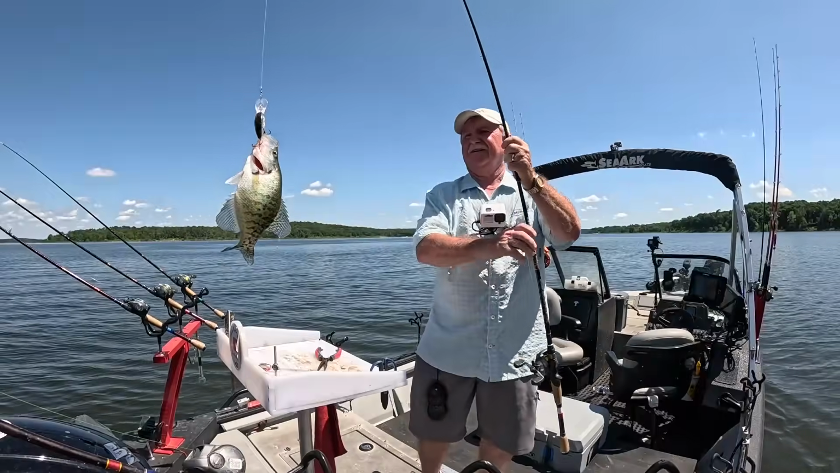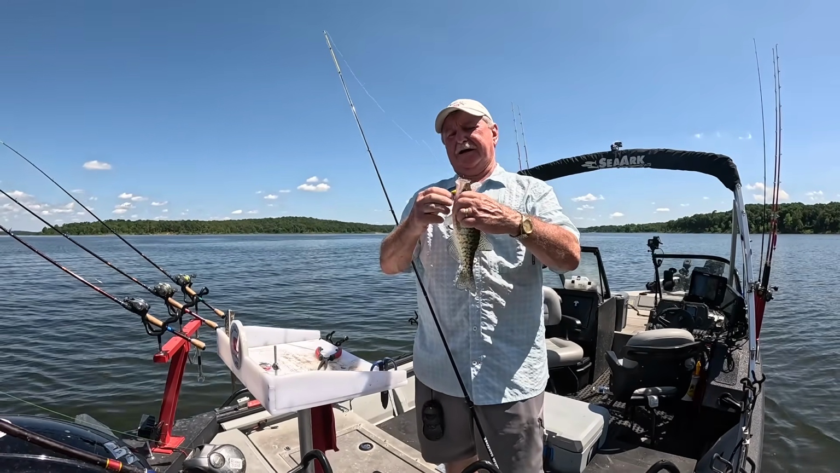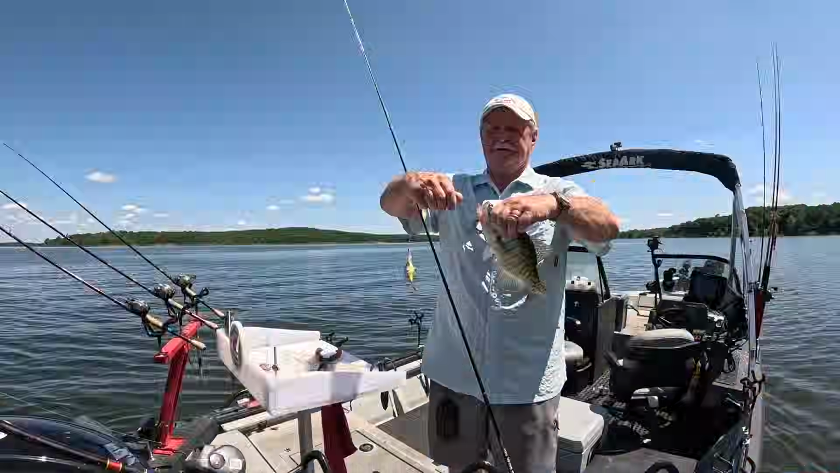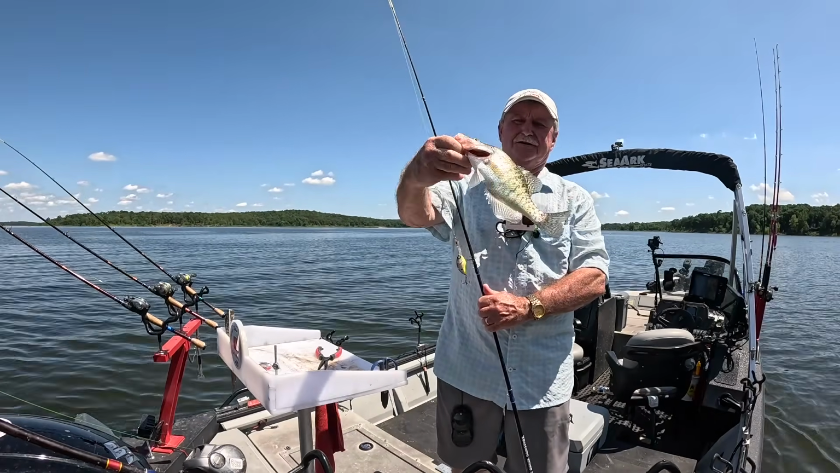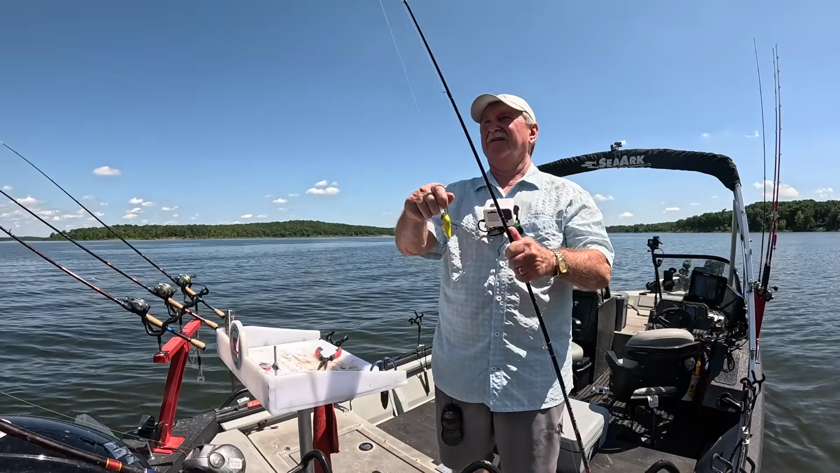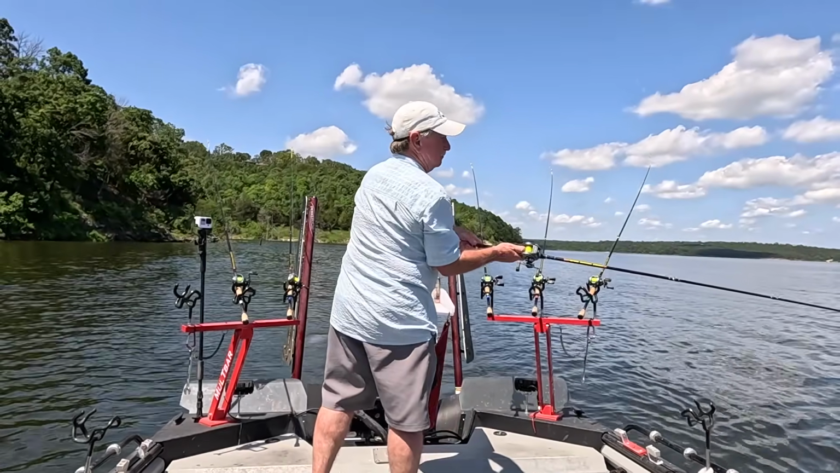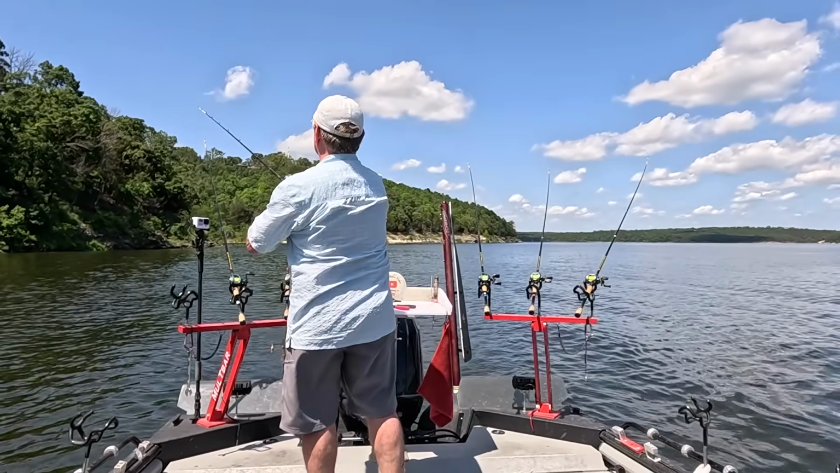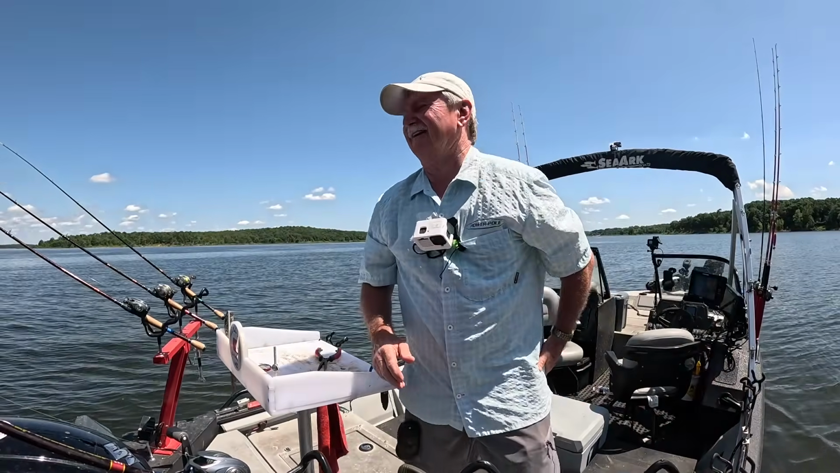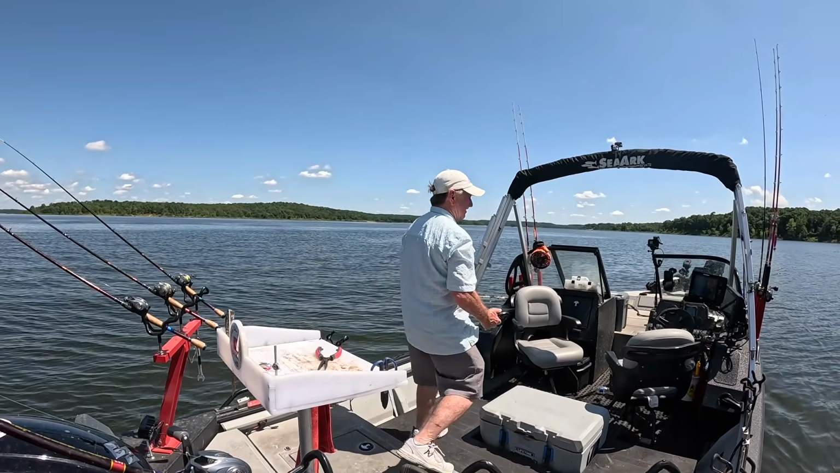Yeah, nice. That's on that splatterback color. Black and white and a chartreuse belly. I don't know what Fred calls it, but the bandits call it splatterback. It'll catch them. I love pulling crankbaits. You probably don't know that.